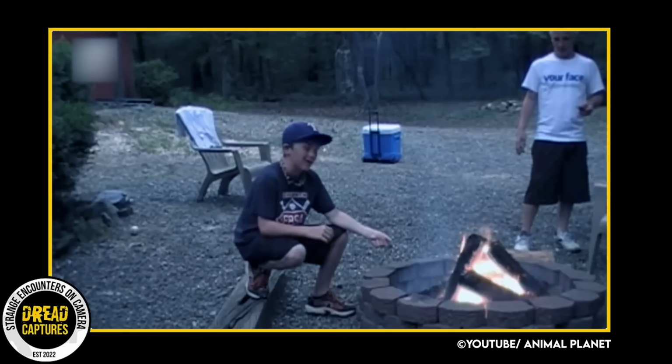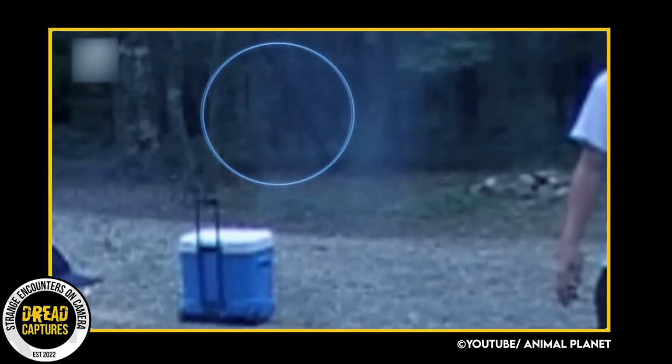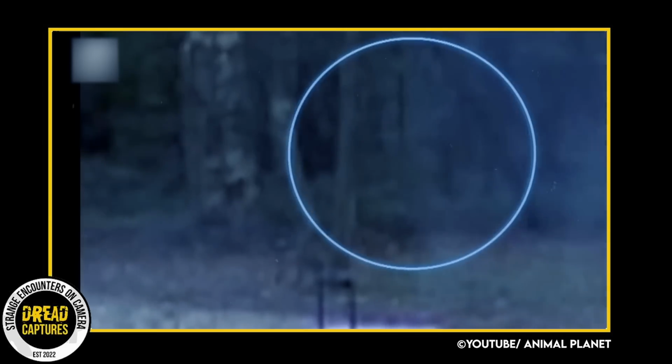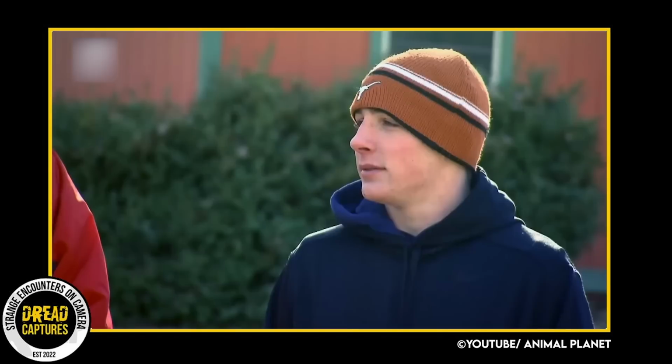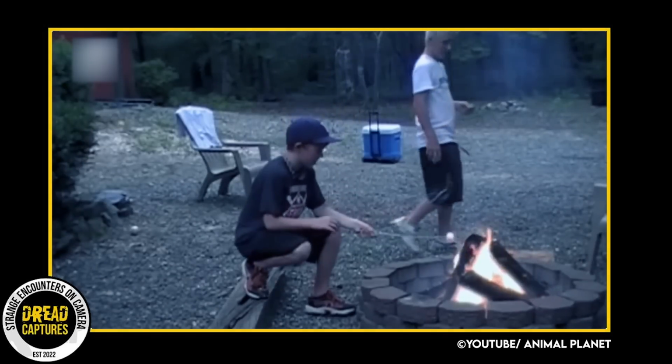The believers counter that it was 114 degrees that day. No one would be running in a Bigfoot suit in that temperature. They really feel that the kids and father are not involved, and southeast Oklahoma is a Bigfoot hotbed, with multiple sightings each year.